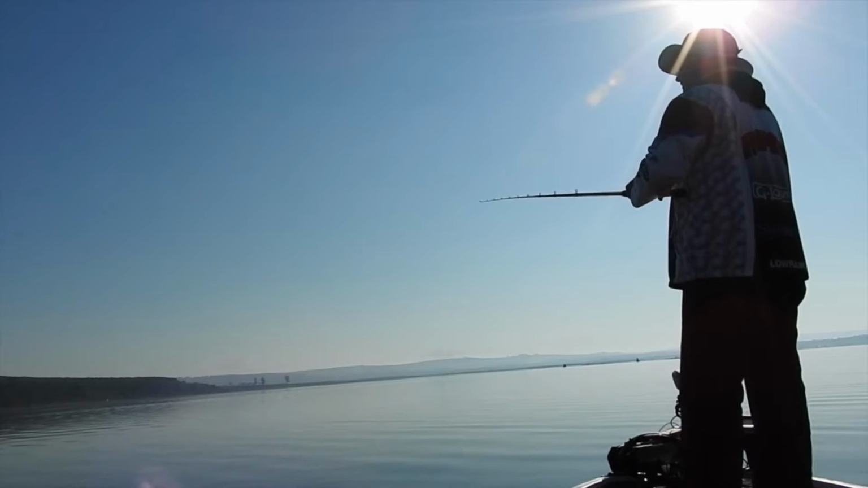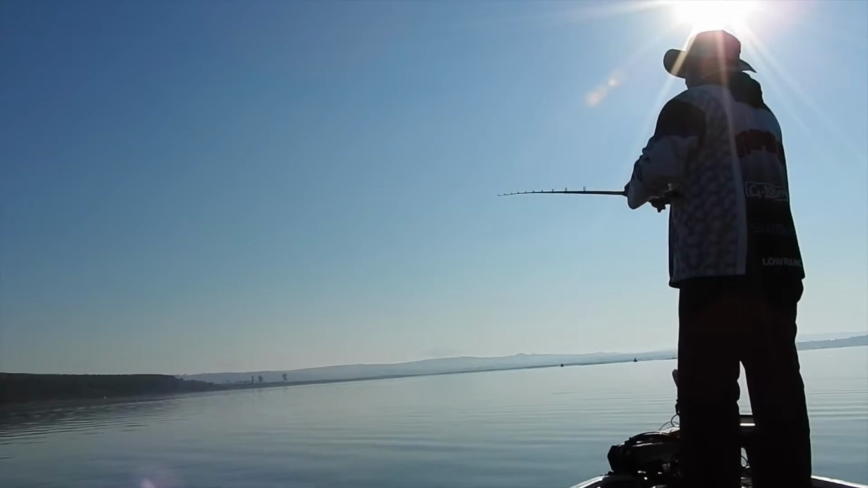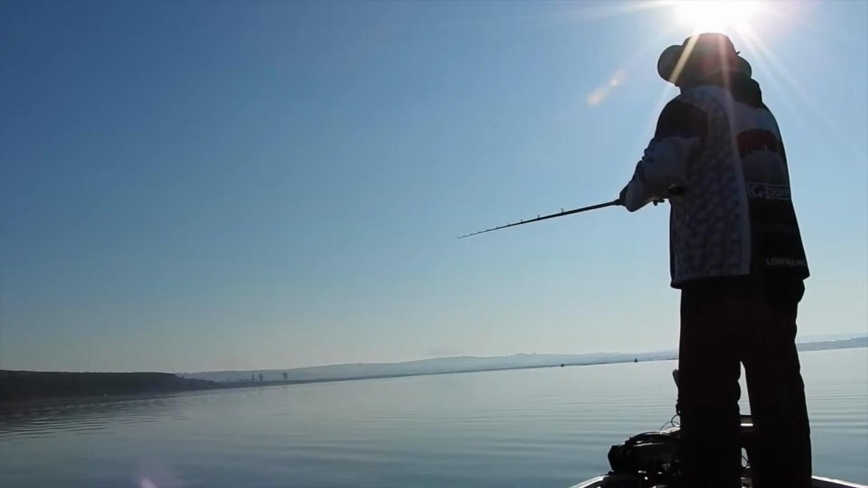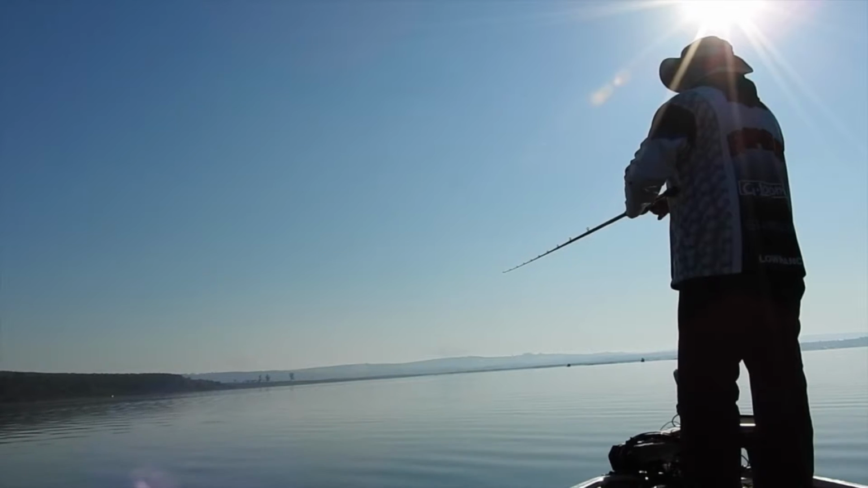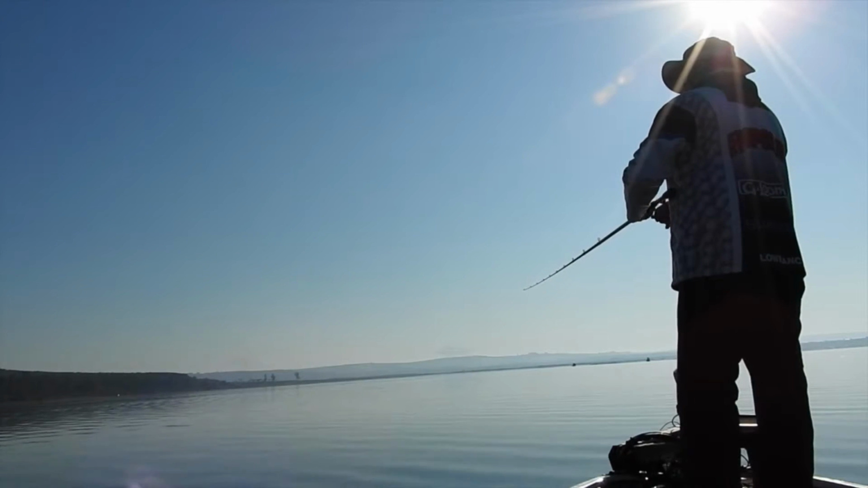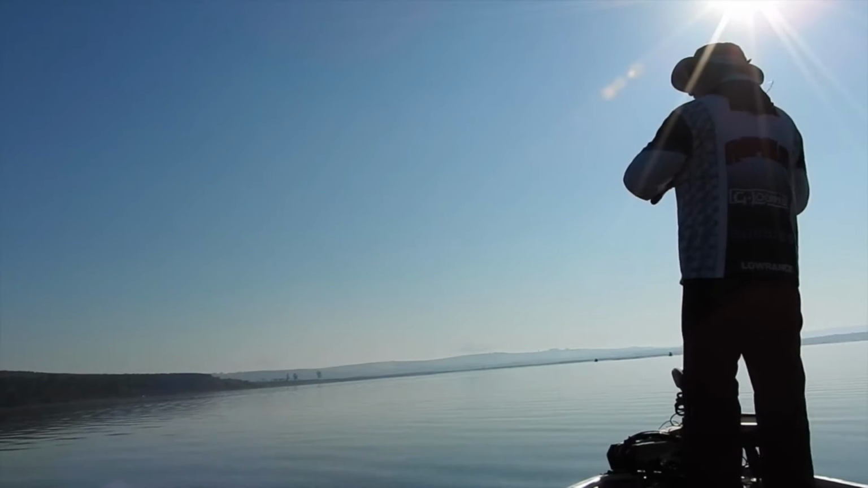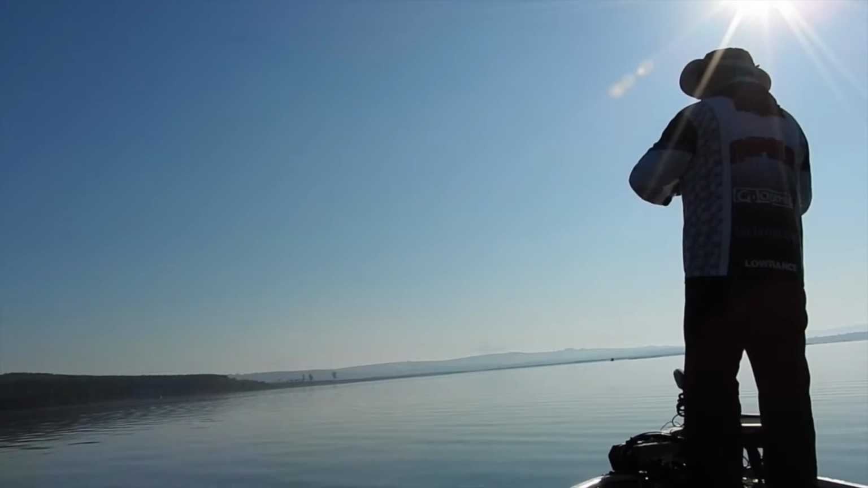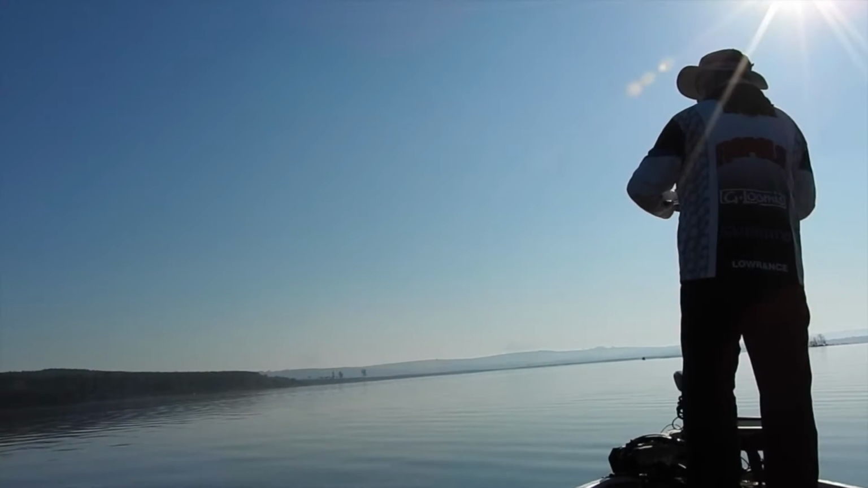Look at my rod tip, you'll see this now. I'll start ticking the top of the hump, and that's where I'm anticipating the fish to be. I've had 2 bumps here. See there, I'm in it now. So you want that crankbait just ticking off the top of that hump.